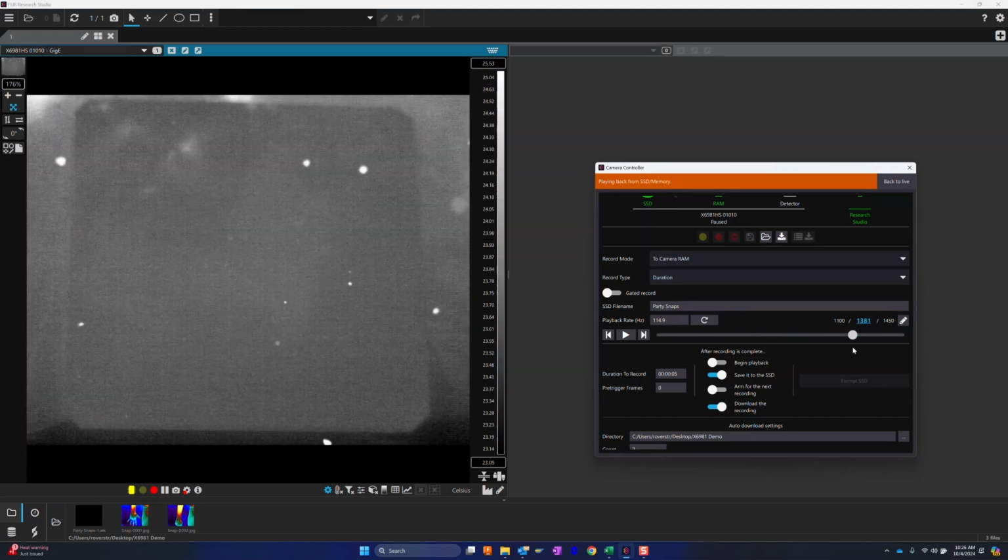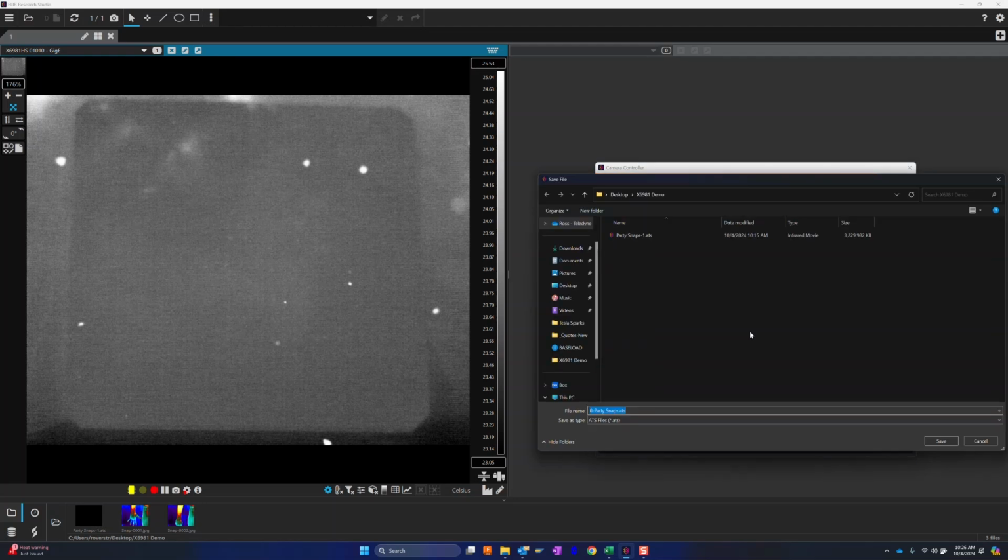There's the interesting stuff. And now we want to download the smaller subsection to the PC. We can click download movie, and it has an option for frame range or entire movie. If you're on frame range, it'll automatically pick up any edits that you have in this window. So click save that. I like to tell this the frame numbers, so I will add a note, frame 1100 to 1450. Make sure it's going in the x6981 demo folder, and it is.